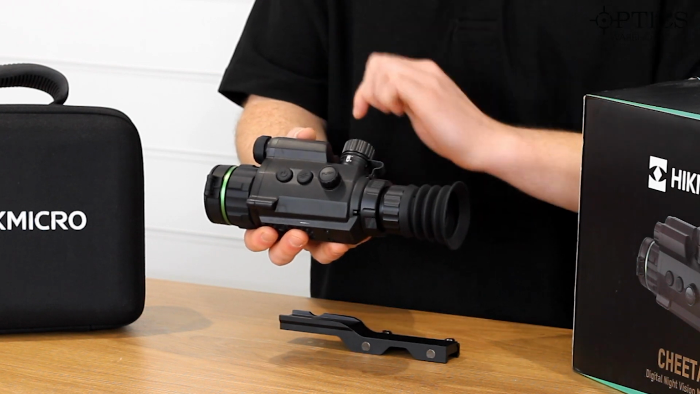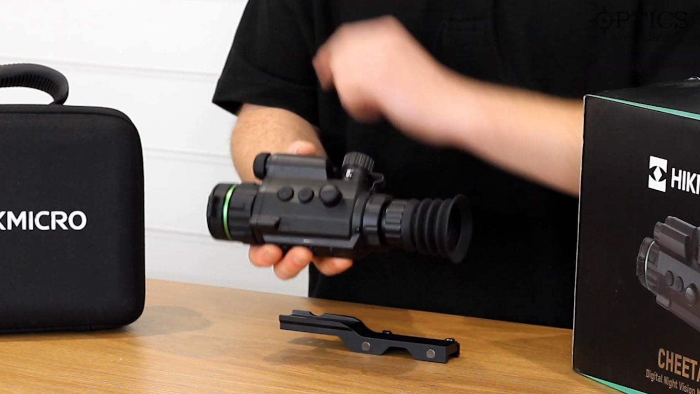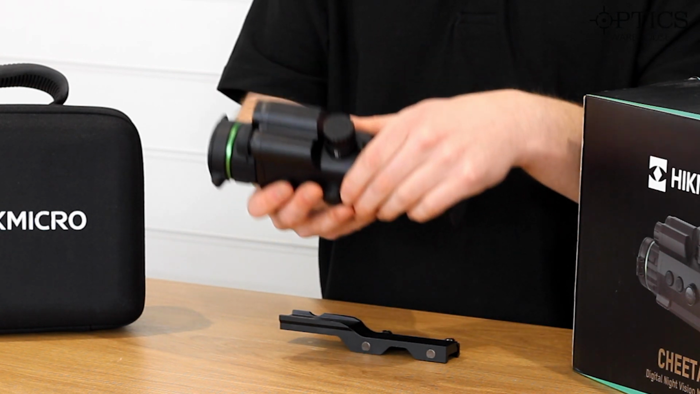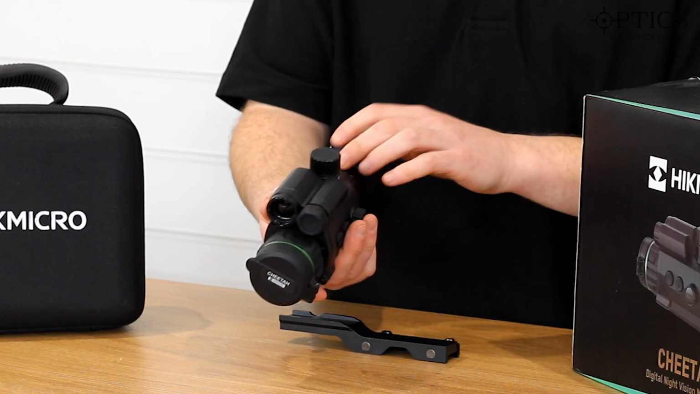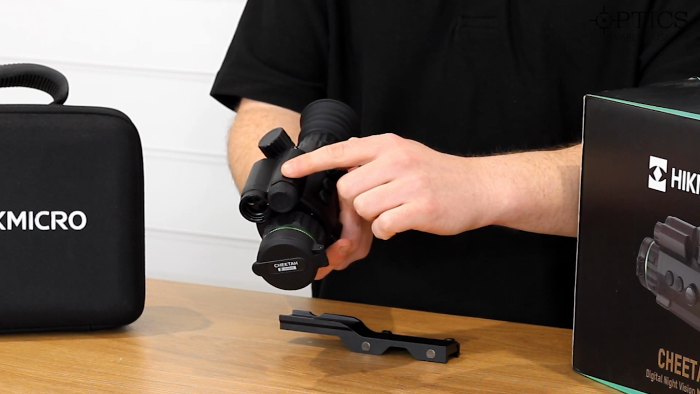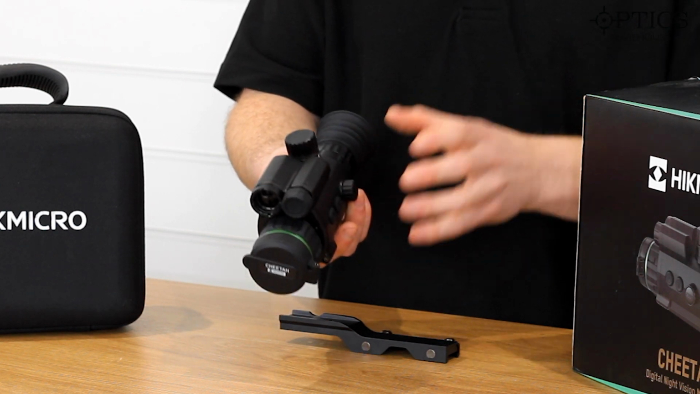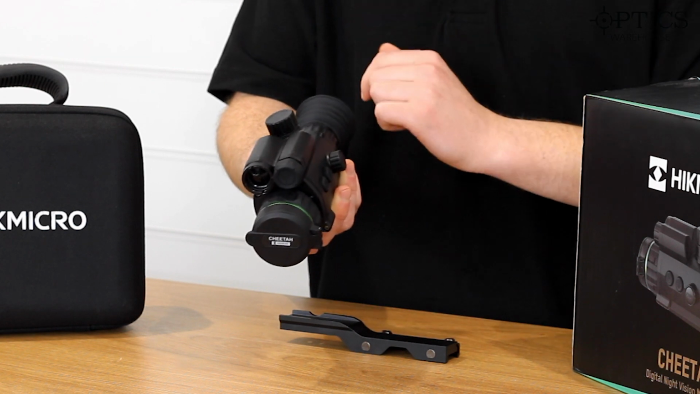If you just press and hold, it turns it on, press and hold turns it off, press it once while it's on, that puts it in standby mode, and vice versa to put it back onto running mode. On the top here, as you see, the two main bits on the body, you've got the laser rangefinder there, and you've got the IR there. Now, when you switch this between day and night mode, when you've got it in day mode, the IR doesn't come on. When you've got it in night mode, obviously the IR automatically comes on.